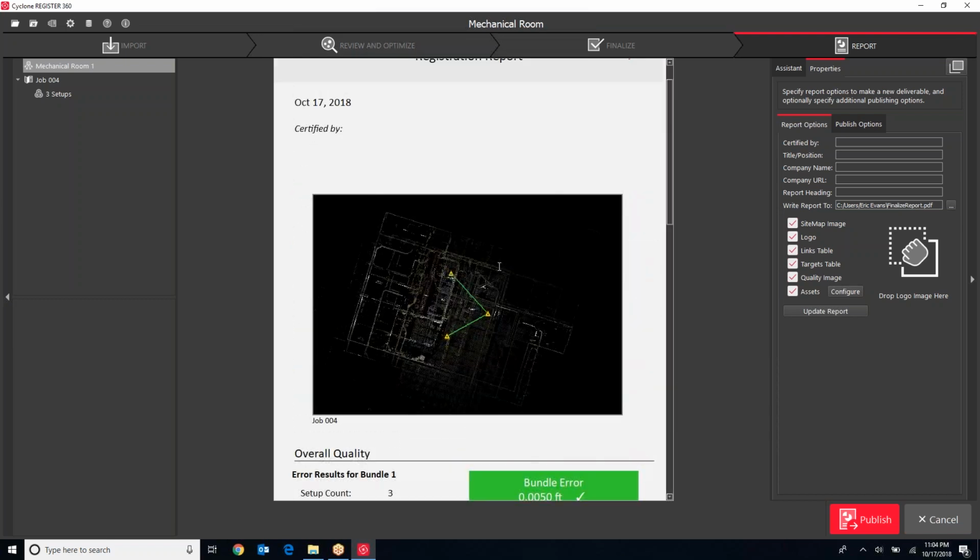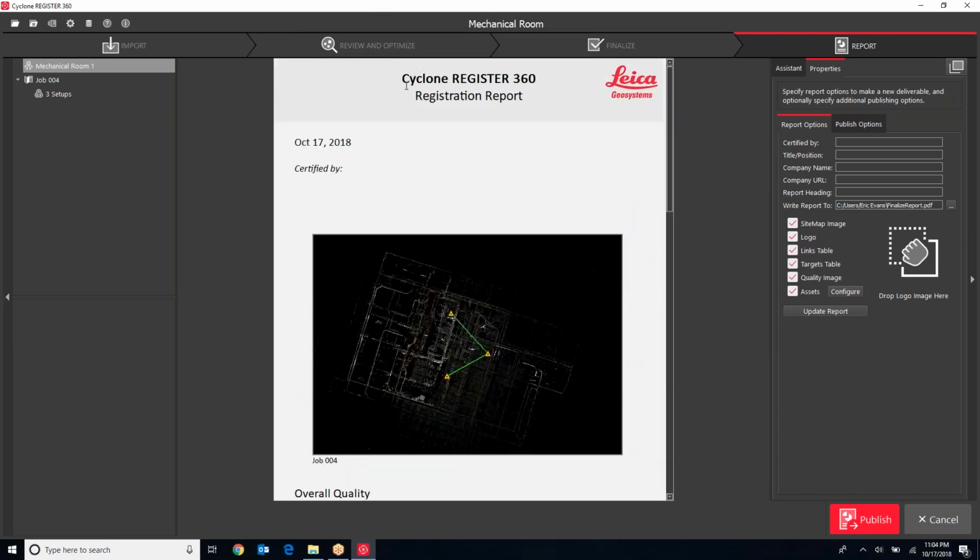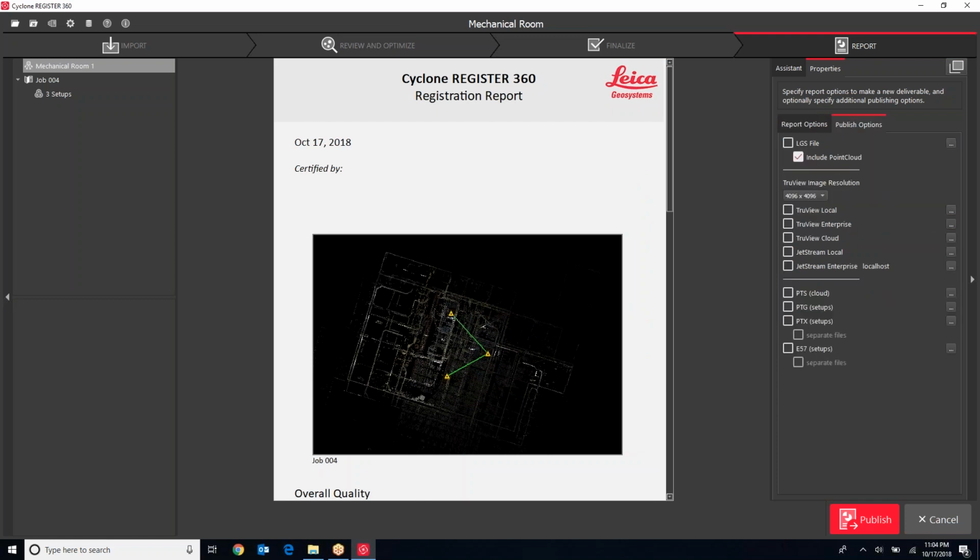Essentially, I could make this a report I can hand over as part of my deliverable, saying, okay, this is the area we scanned, and these are the values of my registration. This is produced automatically. Also, the different types of data sets that we can get from the REGISTER360 software. These options down here are very standard point cloud file formats: PTS, PTG, PTX, and E57.